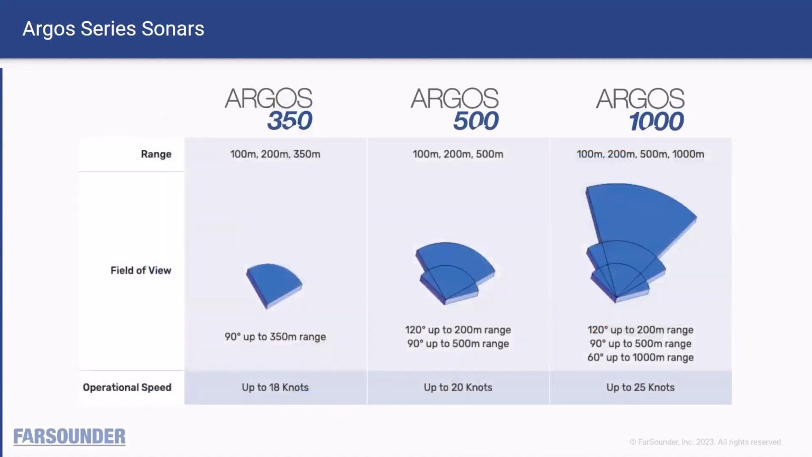The primary difference between our 3 models is their maximum operating range, and they're cleverly named Argos 350, Argos 500, and Argos 1000 for their maximum detection ranges of 350 meters, 500 meters, and 1,000 meters respectively. So that's from over 1,000 feet ahead with the Argos 350 to over a half a nautical mile with the Argos 1000. Of course, they also have slightly different fields of views when operating at different ranges and different vessel maximum speeds.